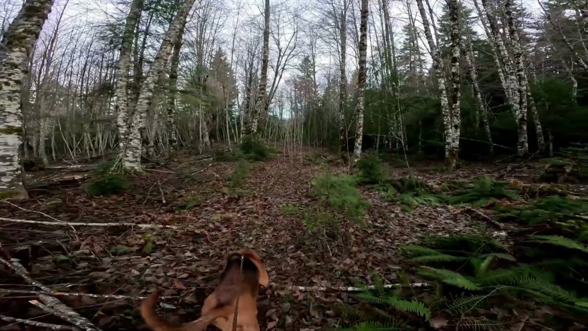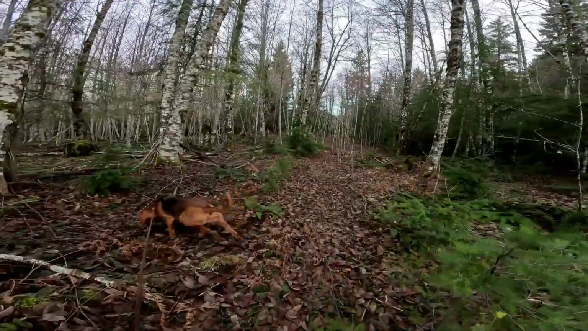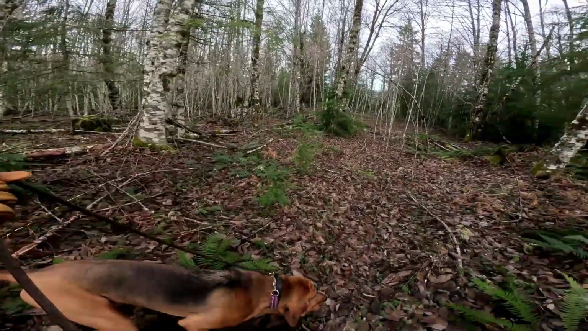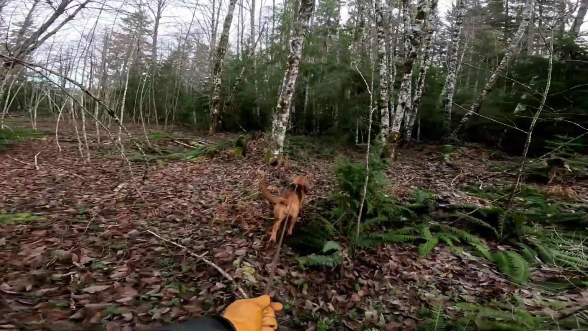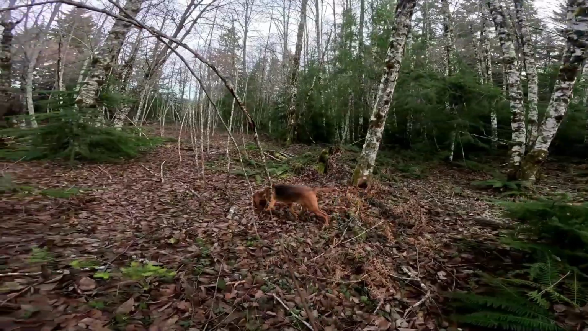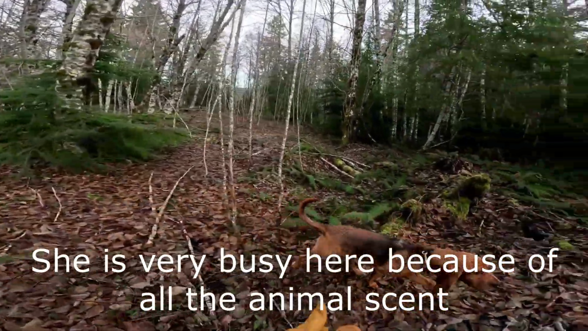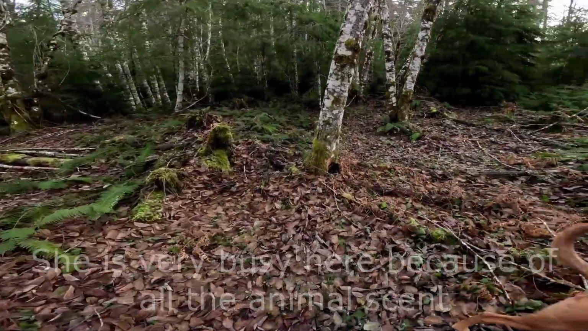So I've had a camera up in this spot for a couple of years, and what I really like about it is all these young alders everywhere, and there's been quite a few buck rubs over the years.